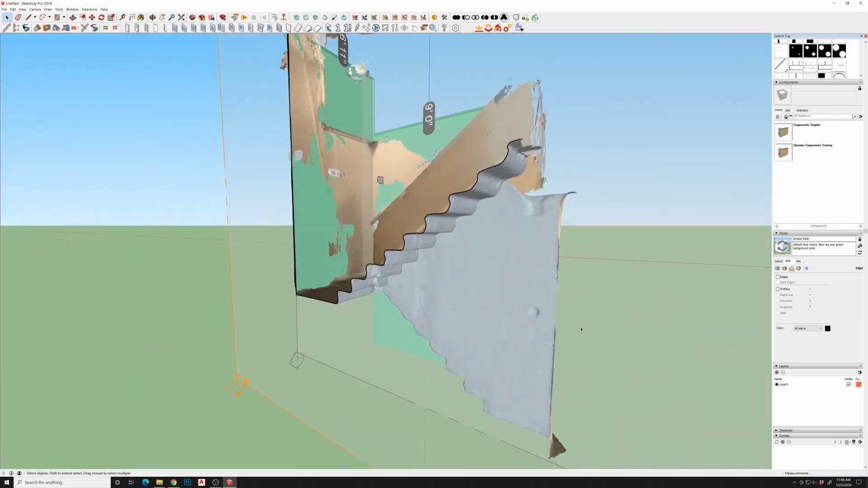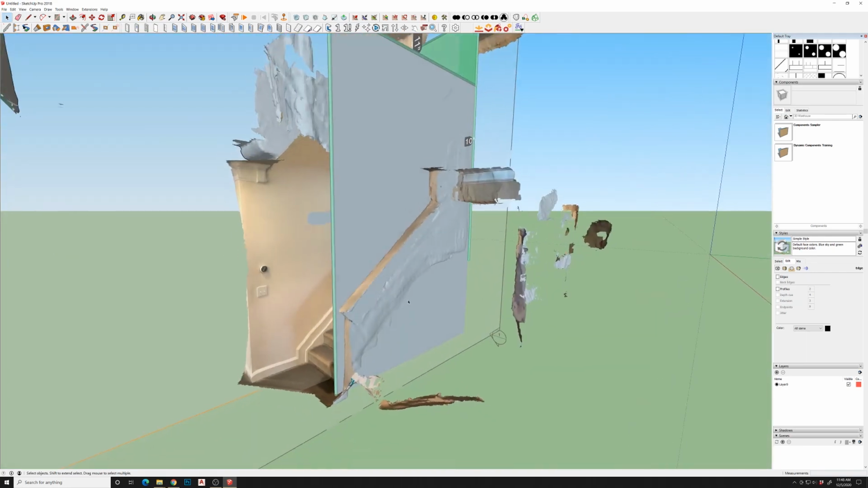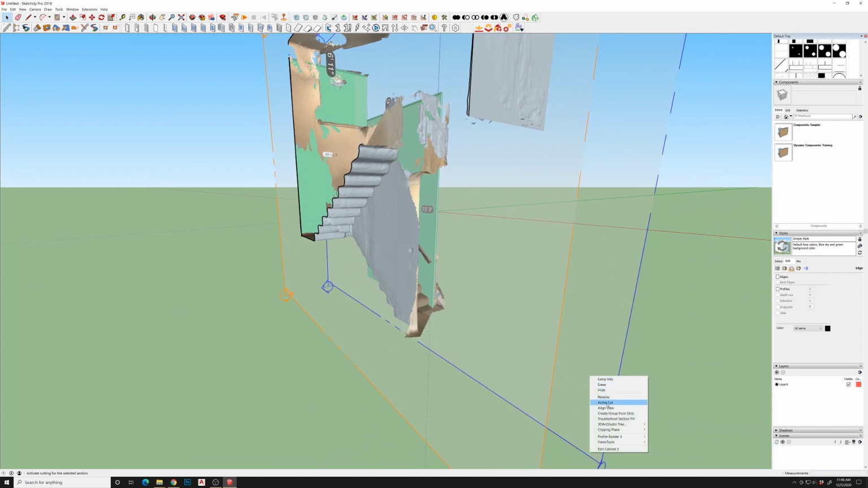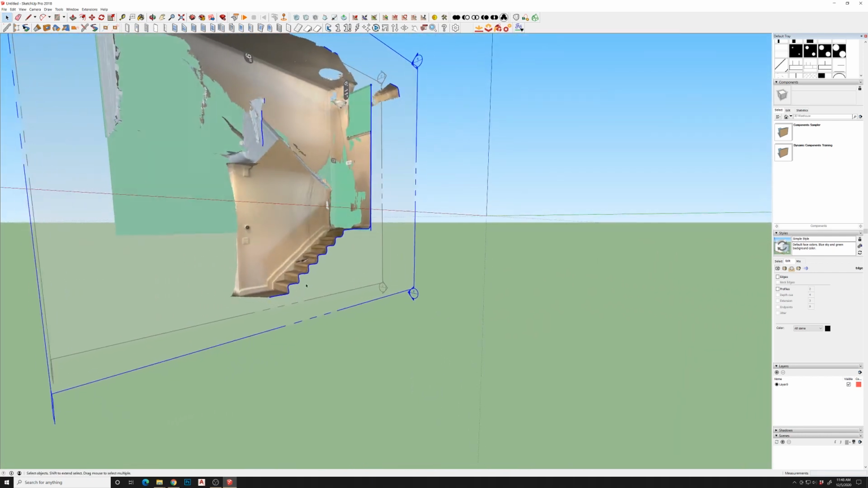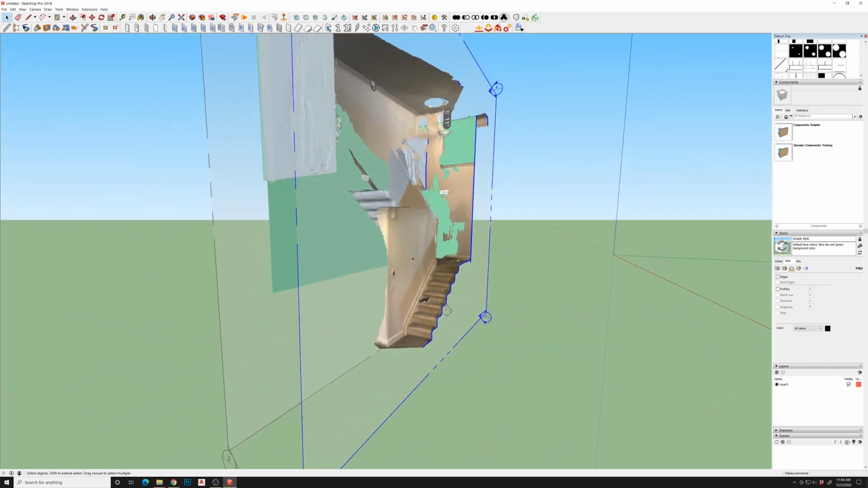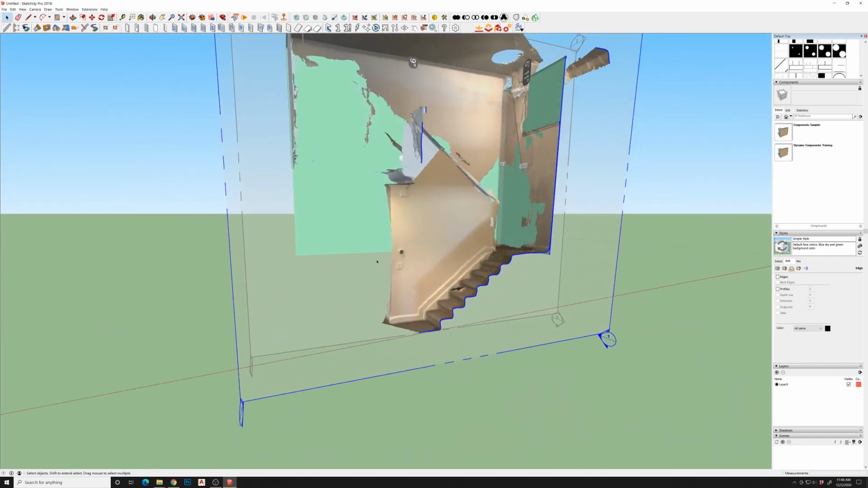All right, so now we've got basically a stair section cutting through one side. And if we activate this one, we got the other side. So you can see how this would help you with determining floor heights and all that kind of stuff.